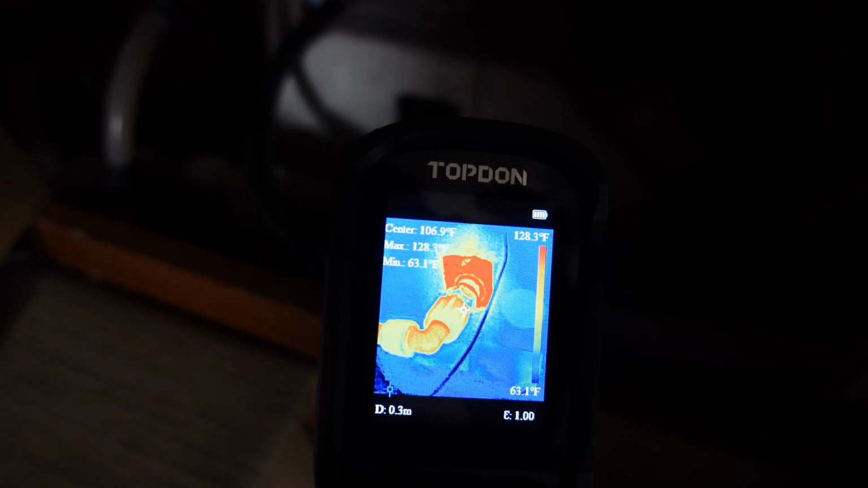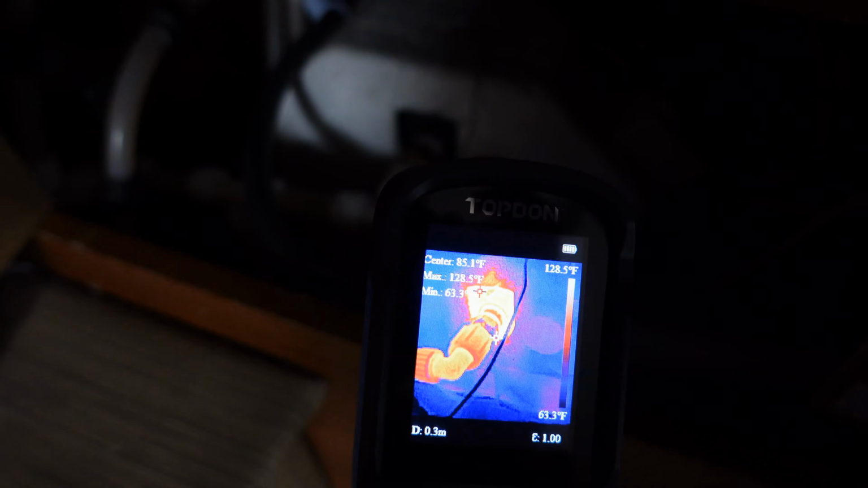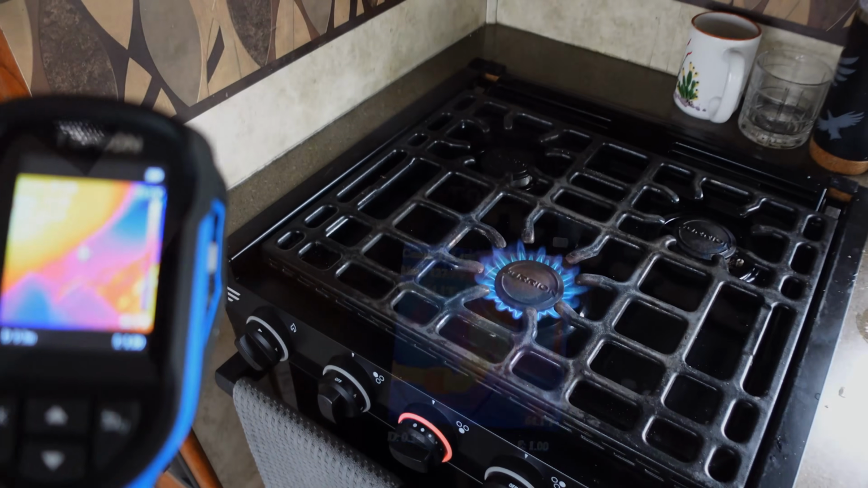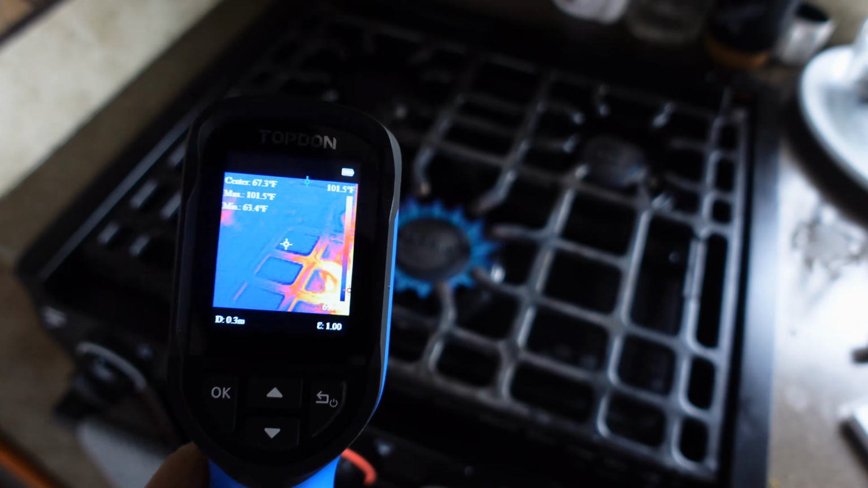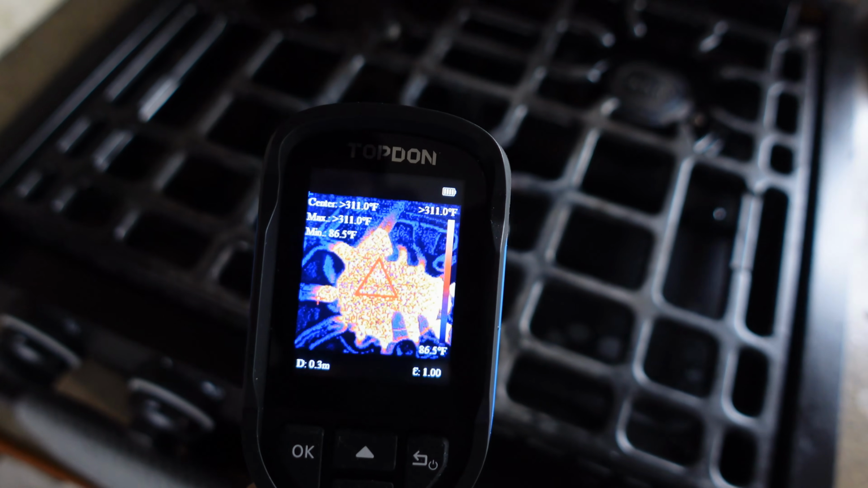There's rainbow, hot red, white hot, black hot, and back to iron. Do a test of the over temperature alert here. This stove shows a red square there.